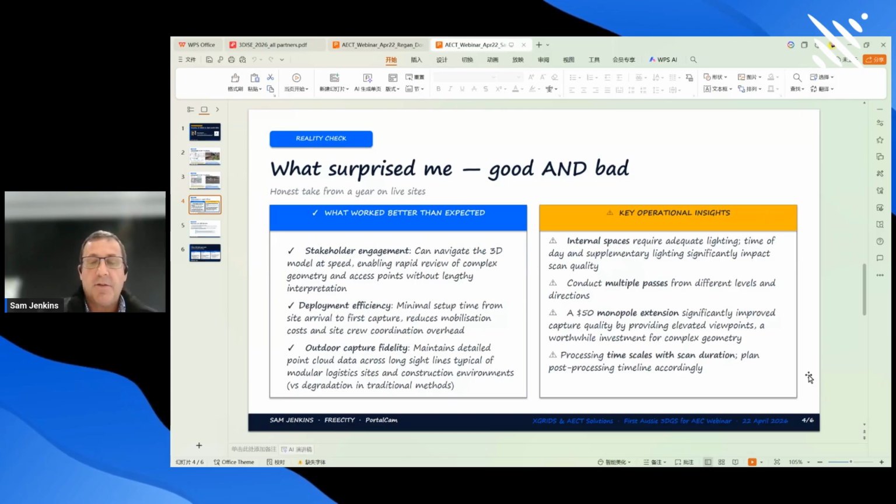The outside scans were quite good, but on cloudy days and times of low light, you should be aware of that. Conducting multiple passes from different locations was a big one for me. The first couple of times I did the scan with the portal cam, I think I relied on it, thinking that I'd captured too much. And after a couple of conversations with Jacob, not being afraid to saturate the scan and really capture lengthways, upways, and across the area makes a big difference, and it contributes to the quality of what you're producing.